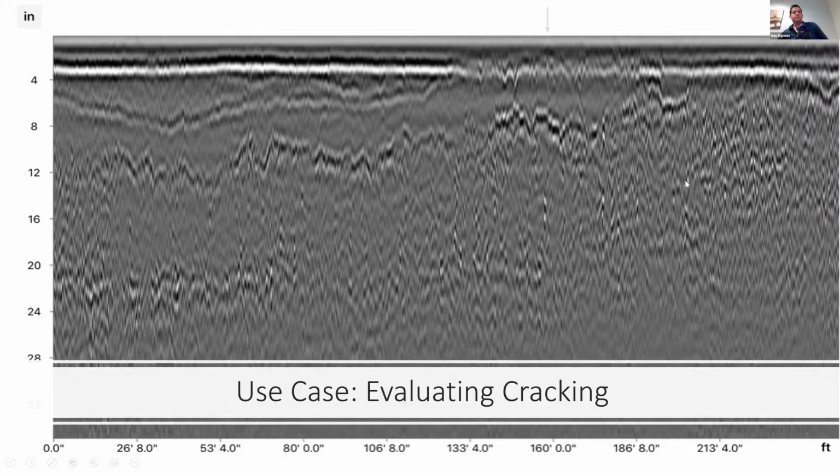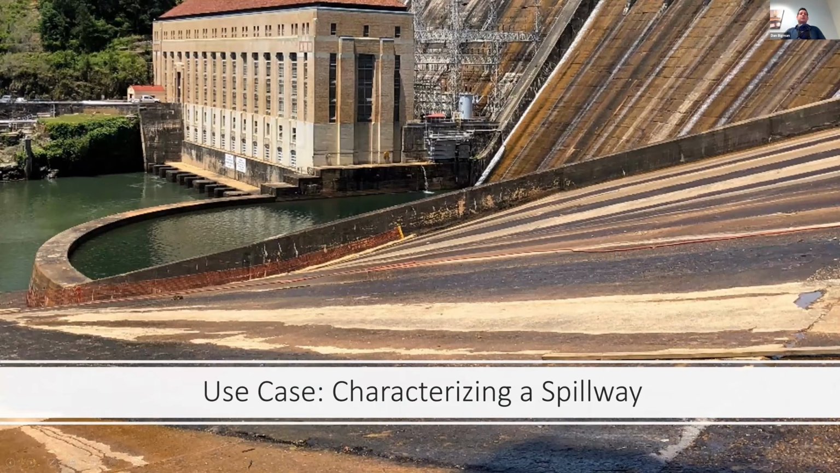Okay, here's another kind of unique example. We were called in to characterize the entire spillway of a hydroelectric dam. In this case, it was 60,000 square feet of spillway on a steep slope. We basically had to cover this looking for voids between the concrete and the rock that the concrete was poured on. The approach we took was to cover it in total, because if they're going to do it, they should do it right and get full coverage of it.